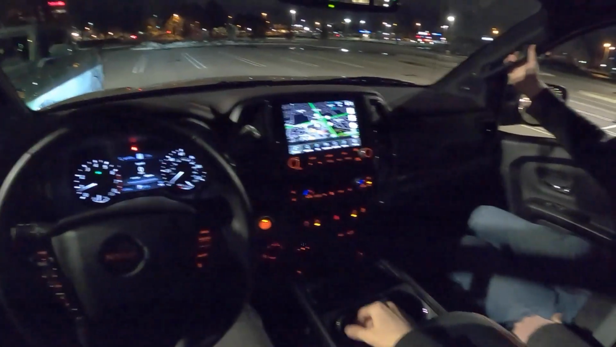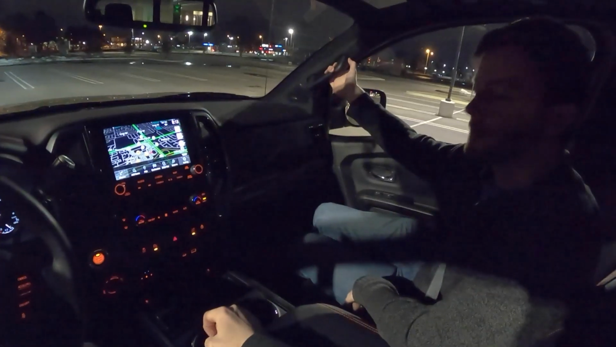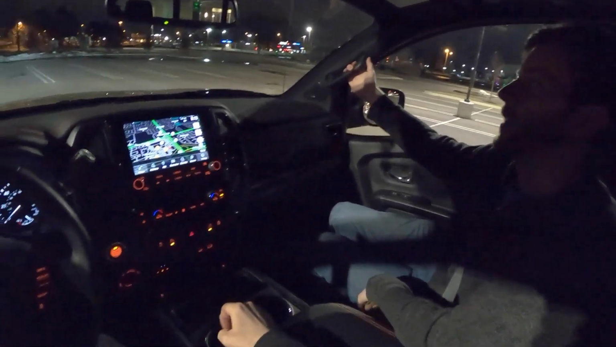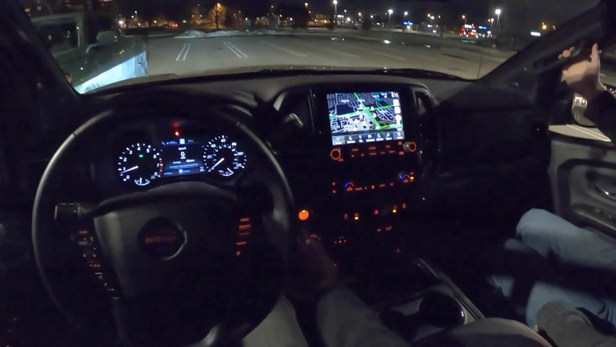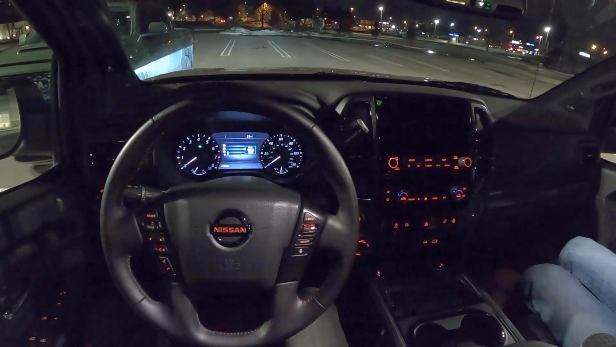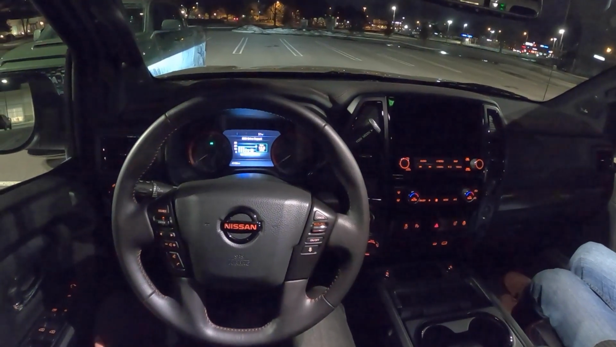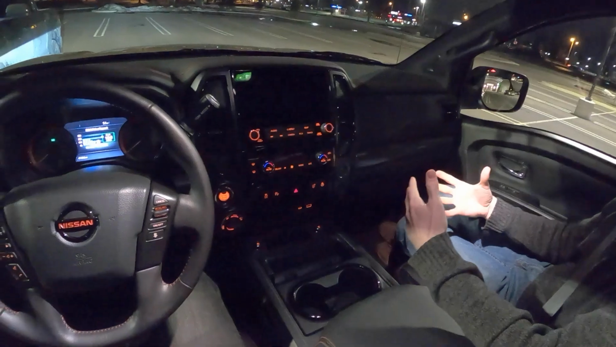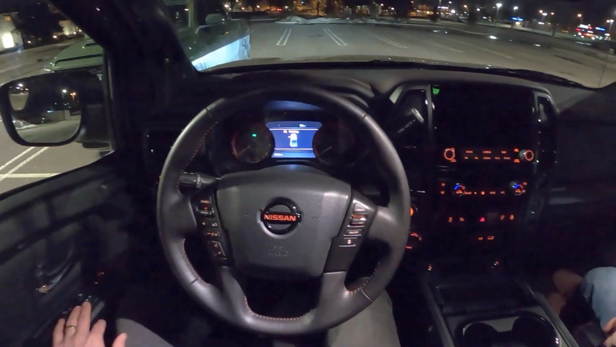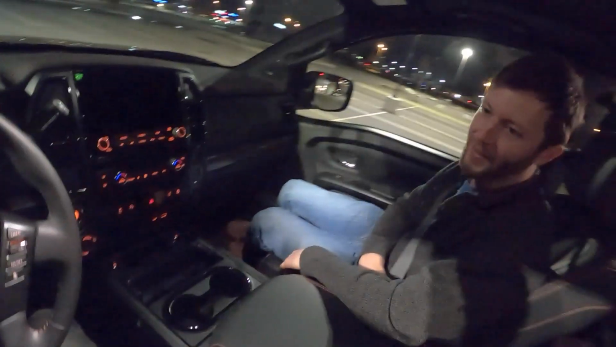Not the most popular offering in the segment. This is probably the lowest selling truck. I think the Frontier might even outsell this. But it takes a long time to build that clientele. People buy trucks so much more out of emotion than a lot of other vehicles. Totally. They just say, I want this truck. And it makes you feel cool. And so for Nissan, it takes decades to get to that point.